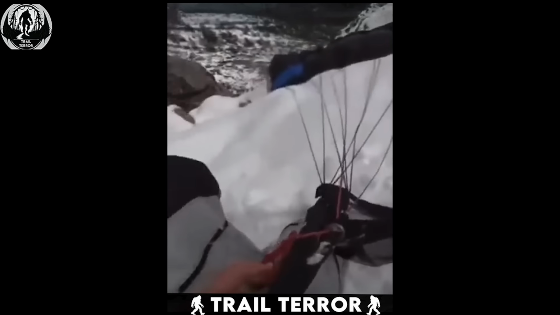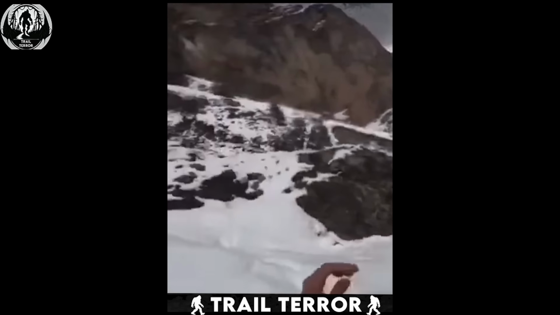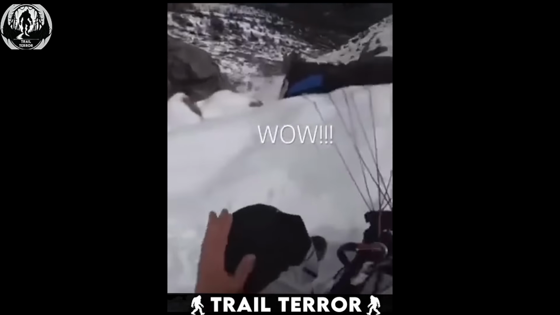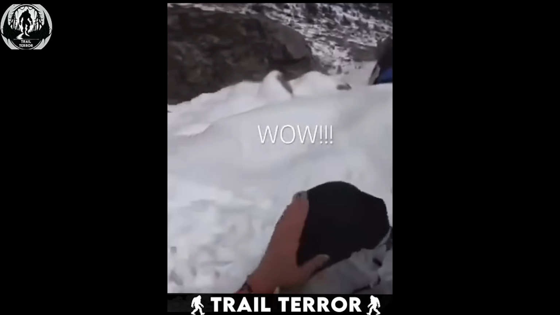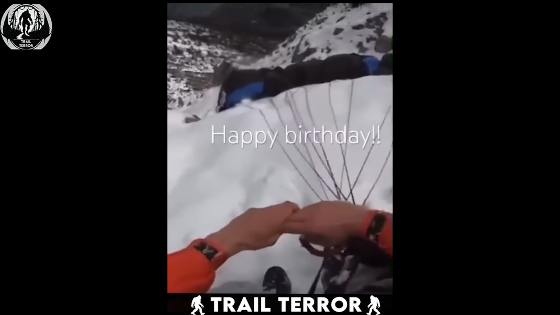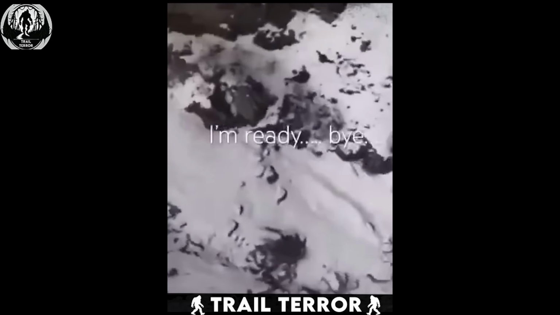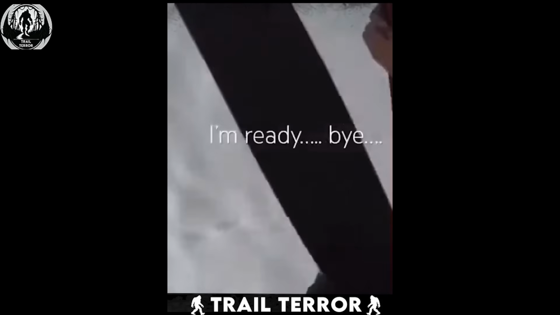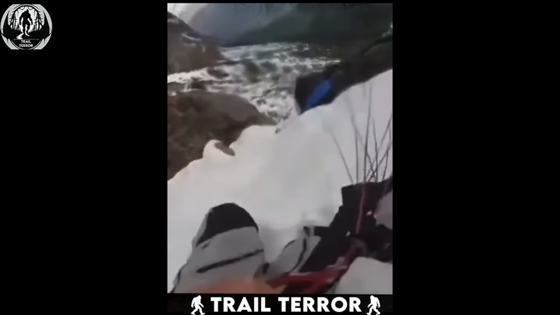He survived, sitting there in disbelief. He must have felt like he got a second chance at life. To land on a horizontal, thick snow patch like that from such a height, it's nothing short of a miracle.